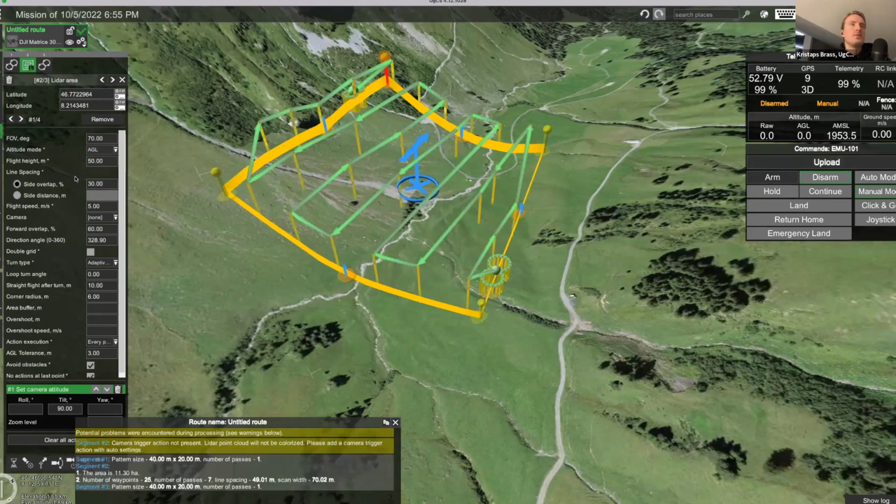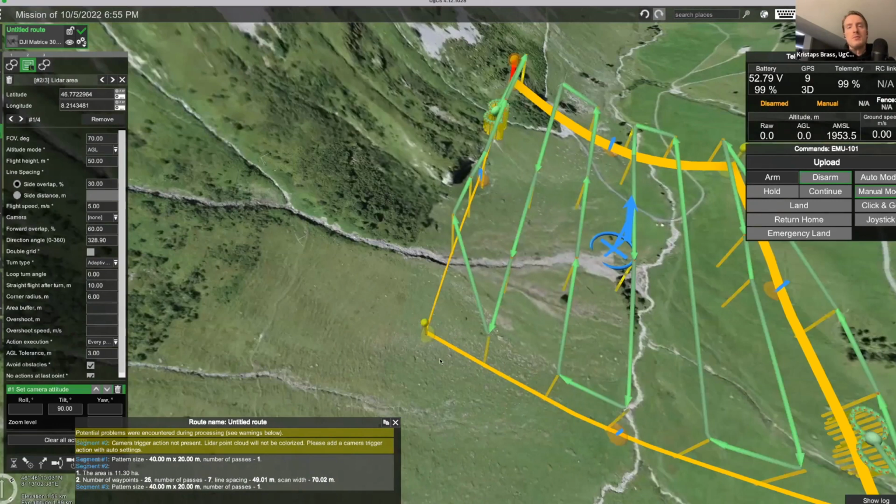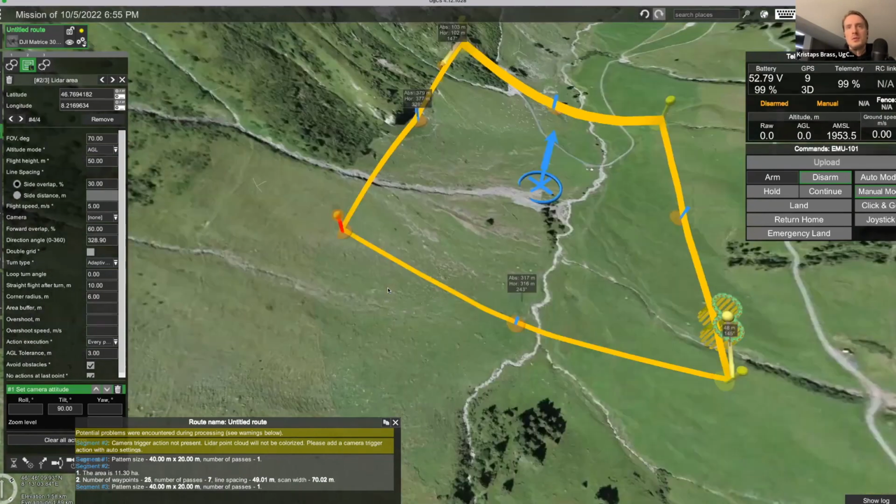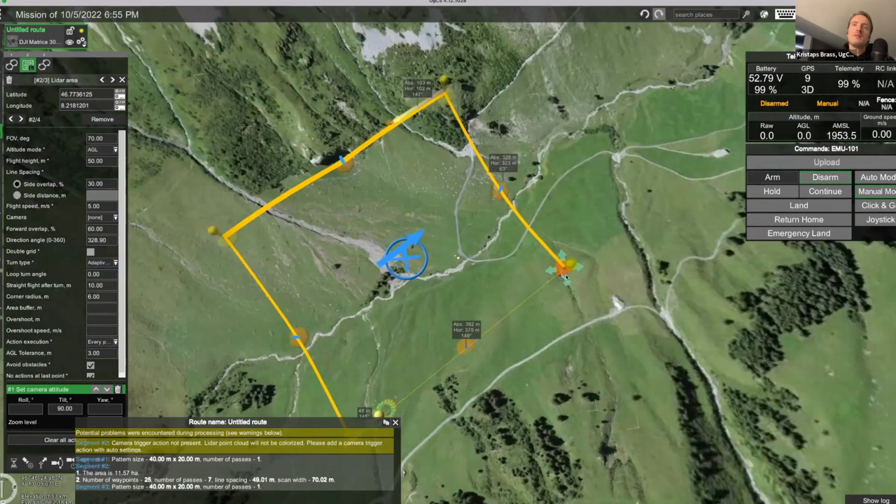And then next, you can see the line spacing. Line spacing you can set either according to a certain side overlap, which in this case is set as 30%, or you can also use a specified side distance. In this case, I'll just use the overlap. Then additionally, you can see that here, the survey seems to cut off a bit short. So I'll just take this corner and move it around. You can do these manipulations in case you need to expand it a bit.